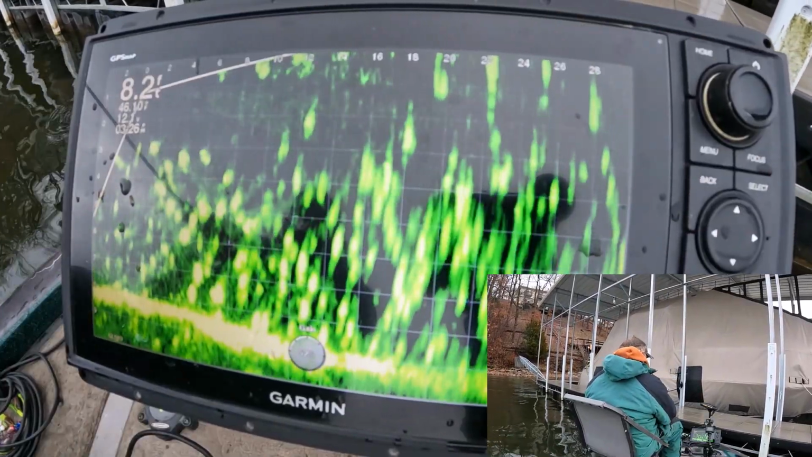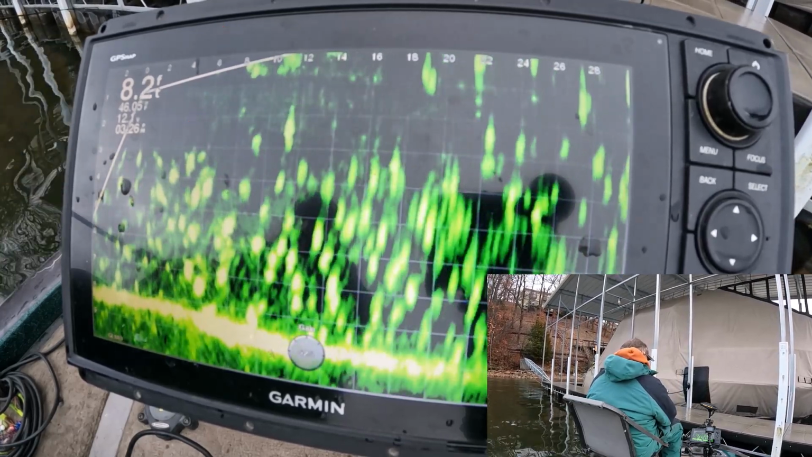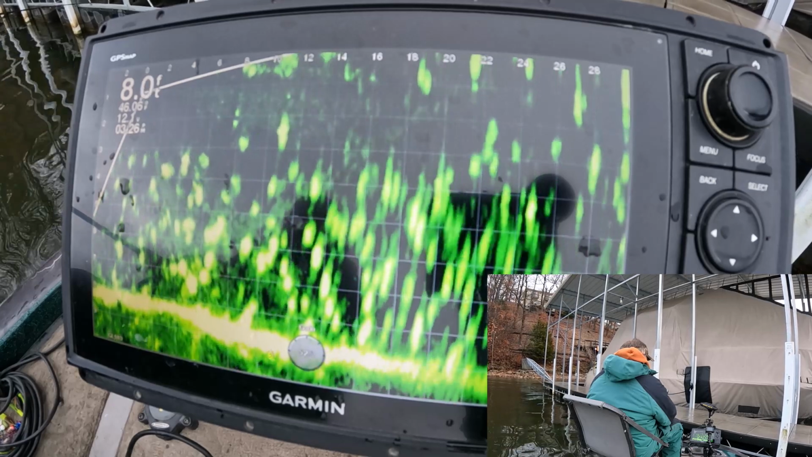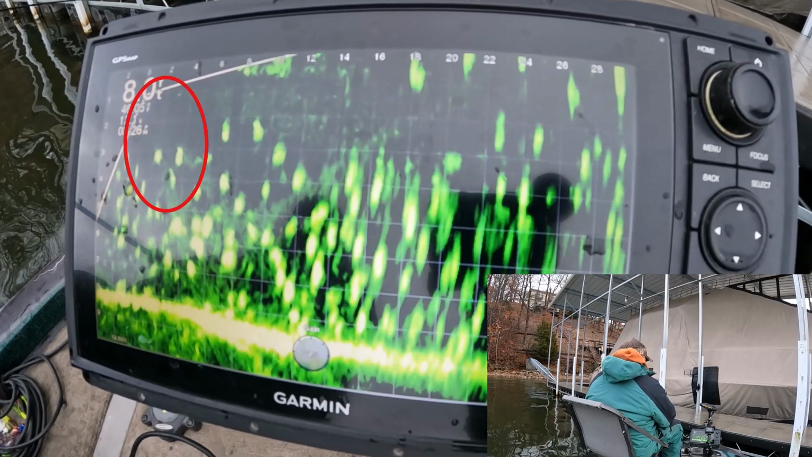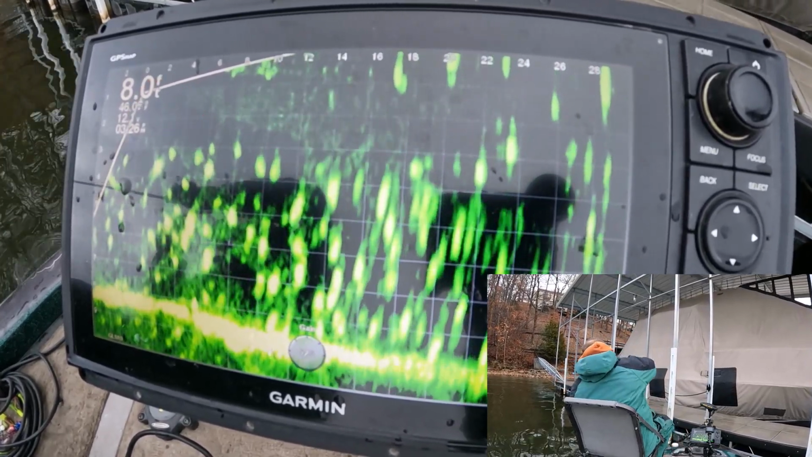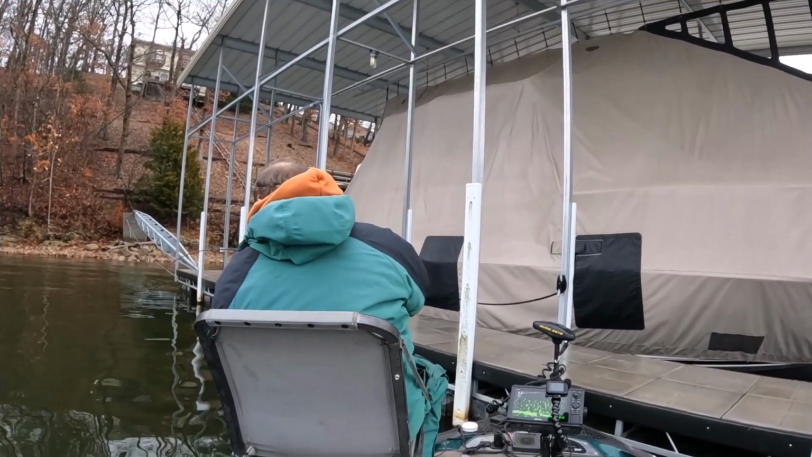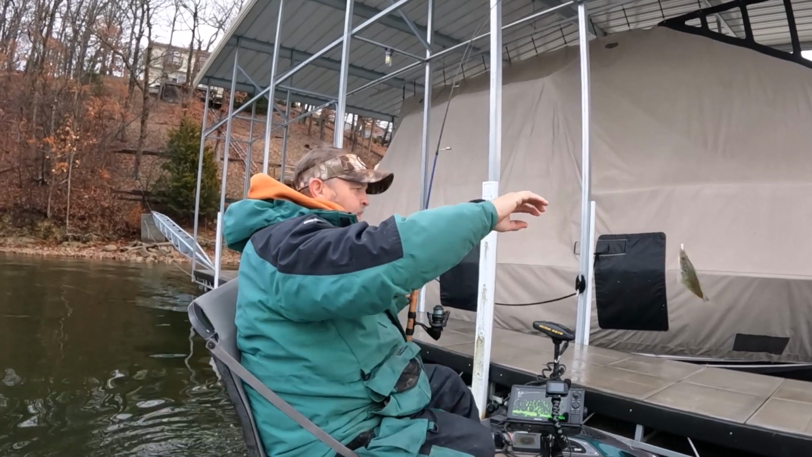Oh, I missed one. Look at all of them right underneath the boat. There goes that jig right down through them. Right at 4 feet. Come on, fish. He got it. He got it. I don't know if he's going to be tall enough for the ride, but let's find out. I bet you are.